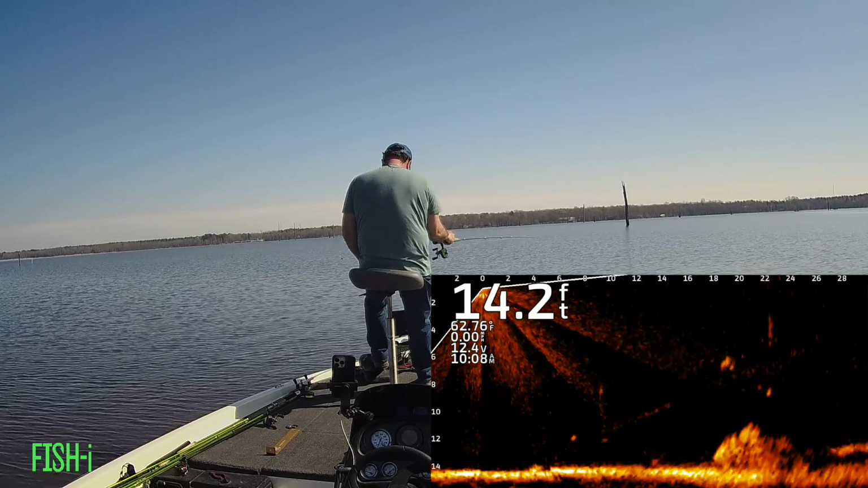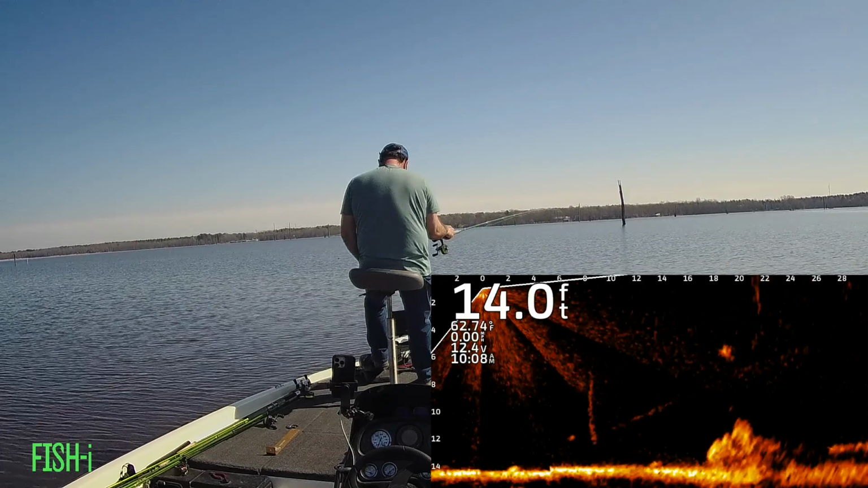You ever see what looks like a bush down there that's on fire? Just drop your jig in there. Sometimes they want to come out of it.